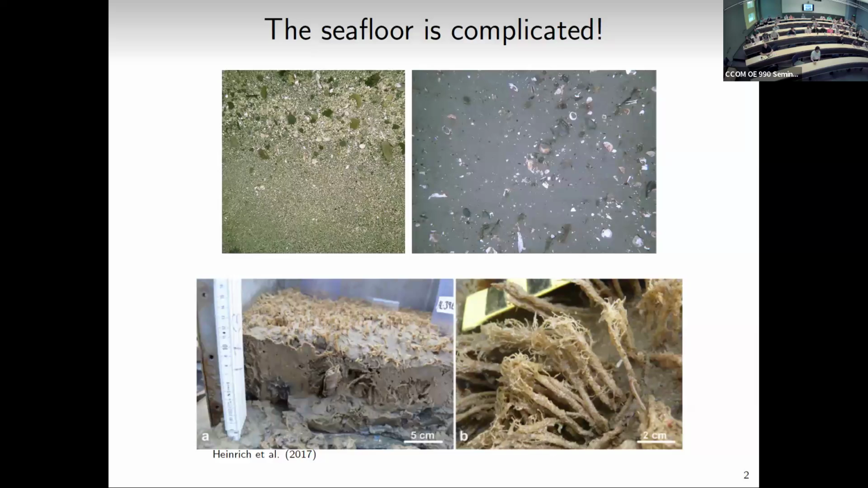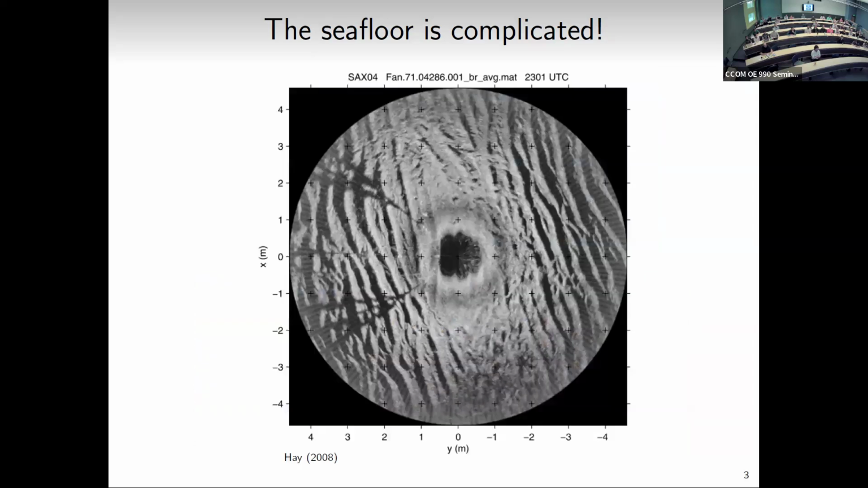And then within the sediment volume, here I've got a picture from a 2017 publication, showing these tube worm casings. So you can also have a lot of biological activity within the sediment volume, and that'll change the properties of the seafloor as well. Seafloor is not flat. Sometimes it is, sometimes it isn't. So here I've got a nice fan beam image from a previous publication, showing these bed forms that are created. So that's going to influence how the sound is bouncing off the seafloor, at what angle it's hitting the seafloor.